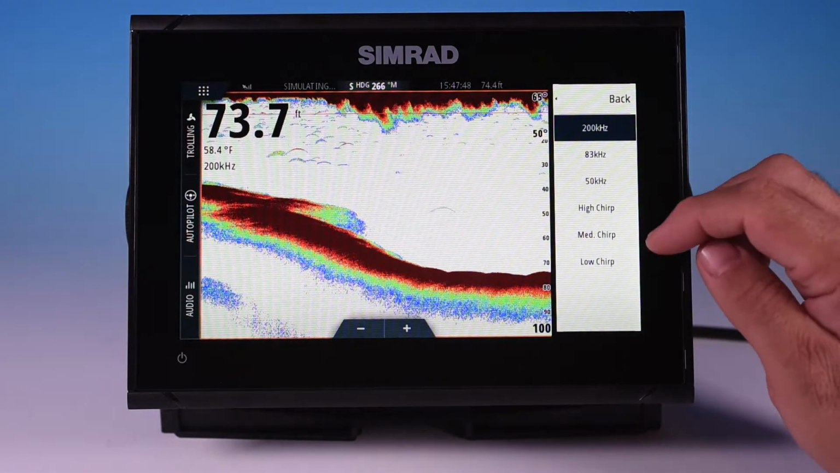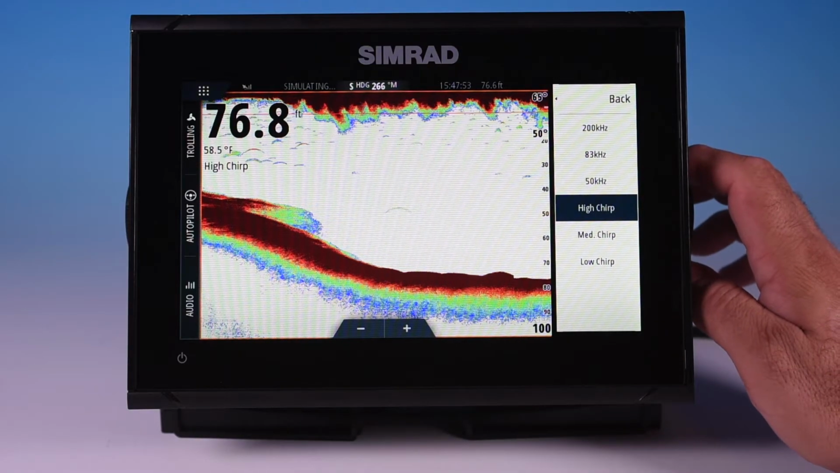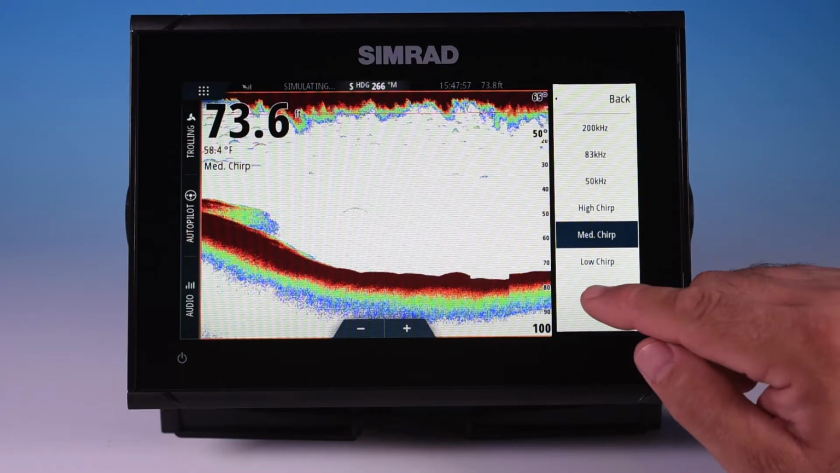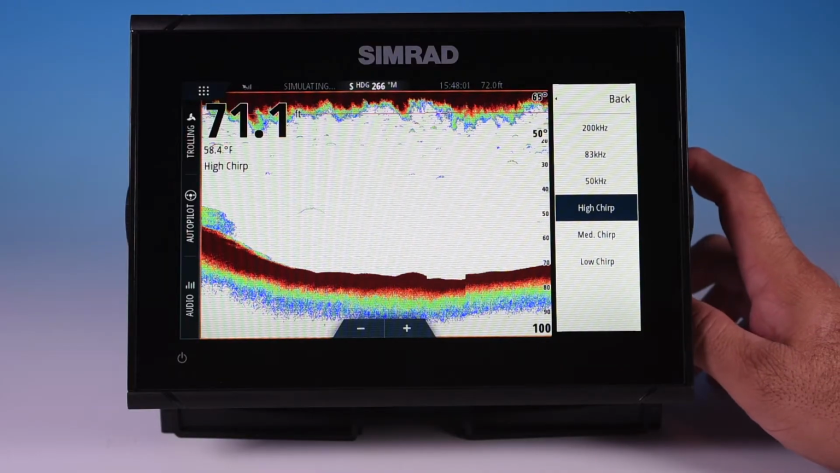Now you've got high chirp, medium chirp, and low chirp. High chirp, again, high frequency. That's good for running in shallow water. Medium chirp, good mid-range. Low chirp, good for deeper water. So we're going to keep it at high chirp for now.